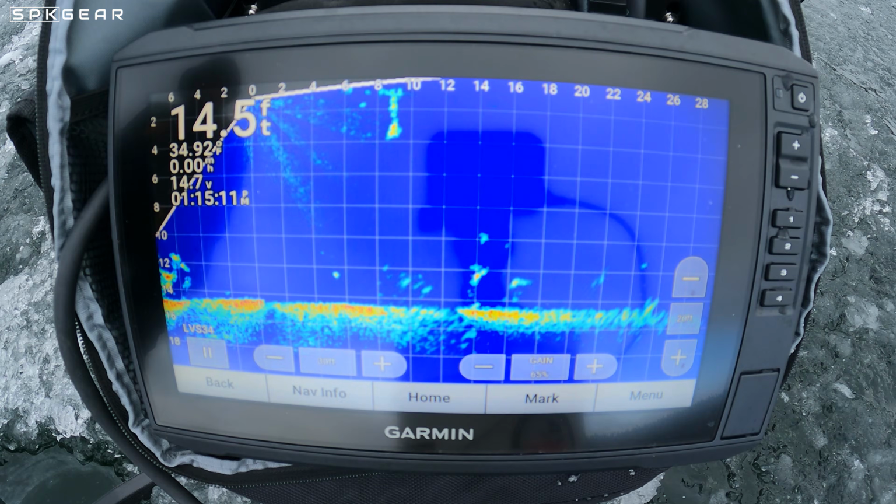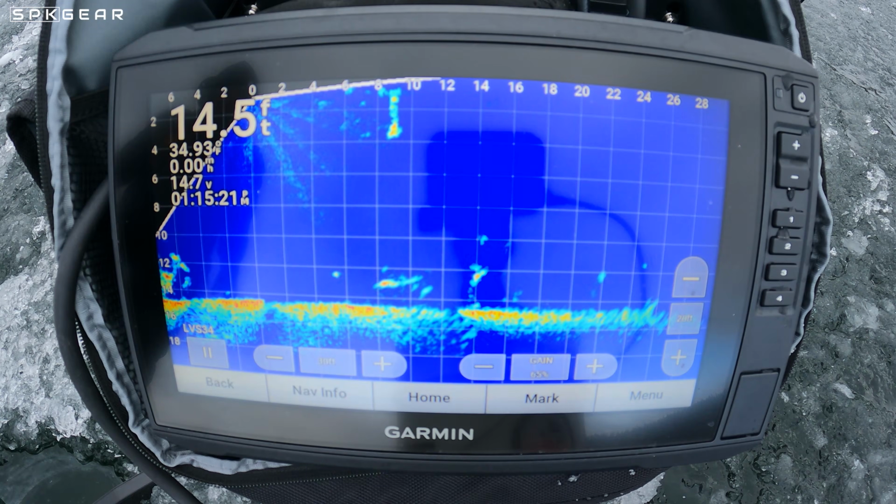Another cool thing, you can actually tell the type of fish in some cases by the shape on the Livescope screen. Where on a Vexilar or a Flasher, all you really see is a square. You can sometimes see bigger squares, but you can see actual shapes of fish with the Livescope.